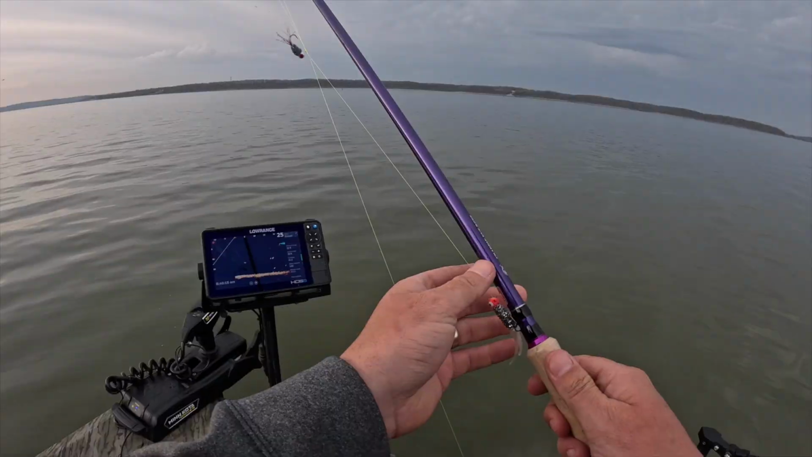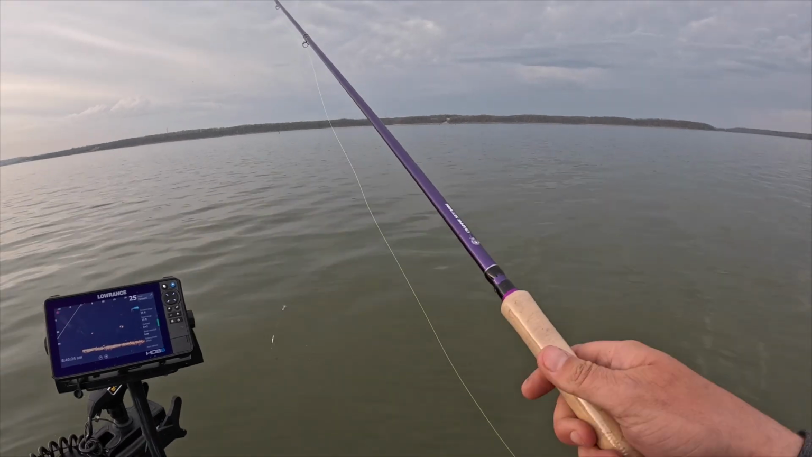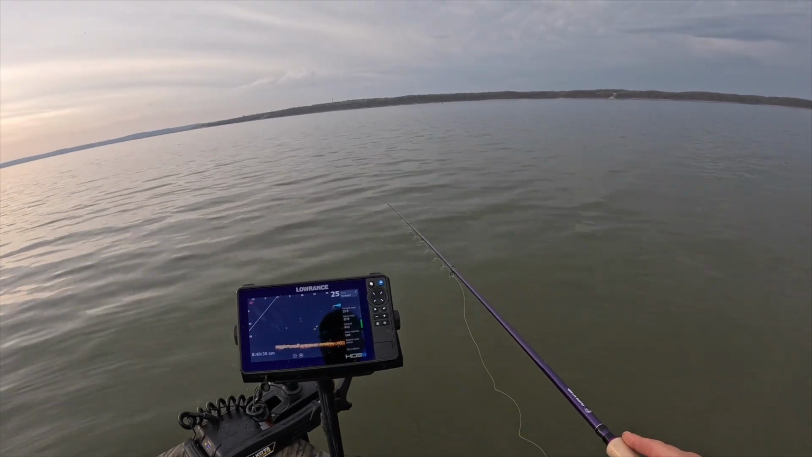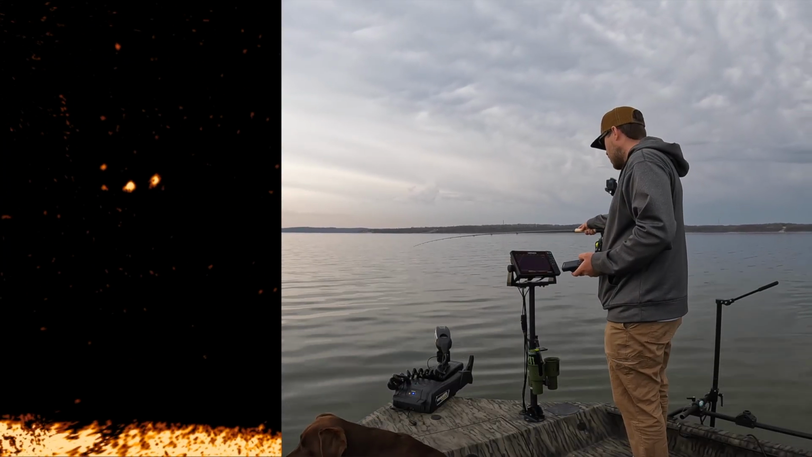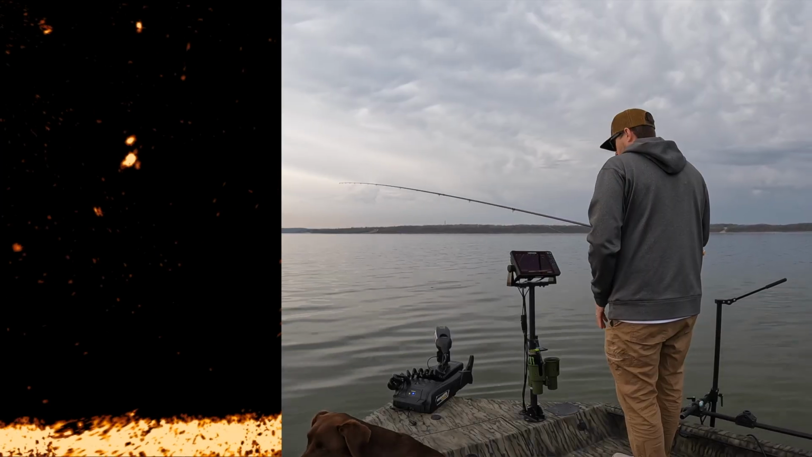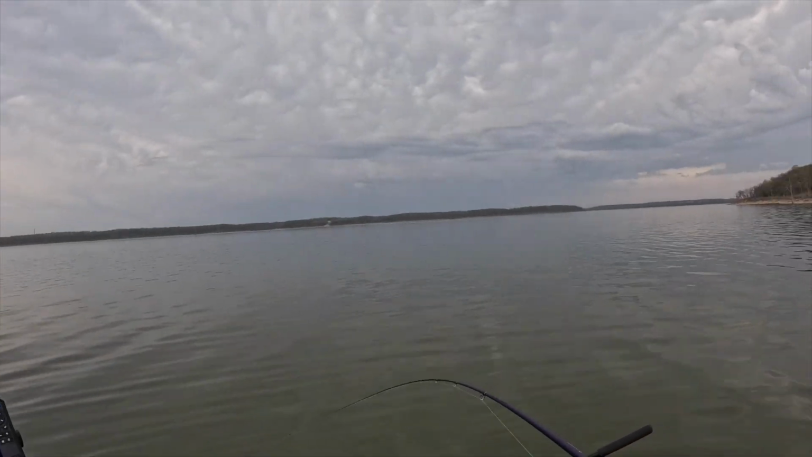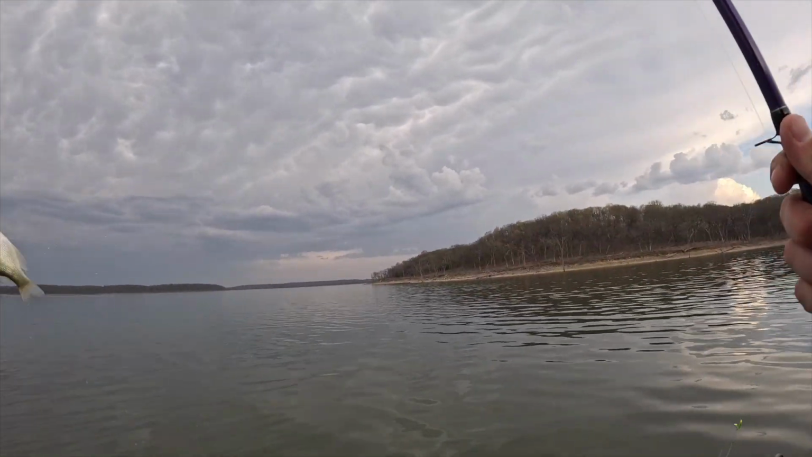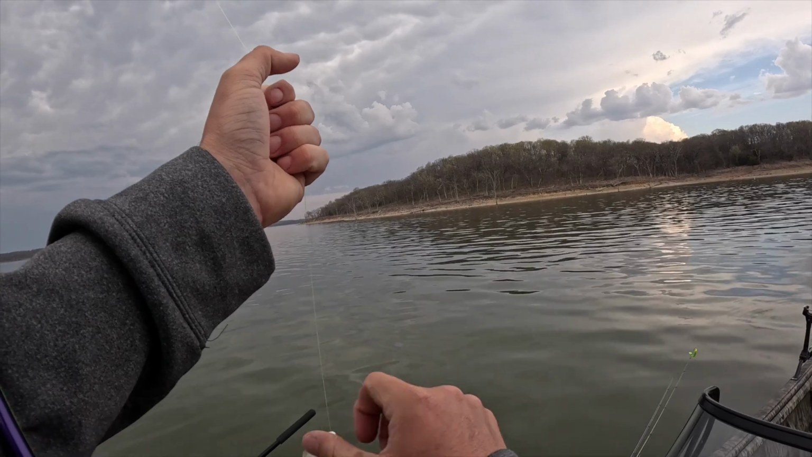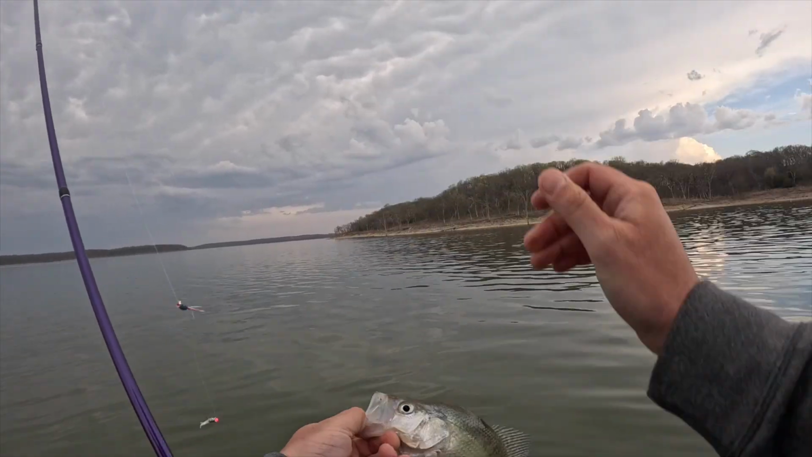I haven't caught a fish on this one yet. Got just some natural colors on there. Hard to beat. Got a hair jig and a hand tie, or a hair jig and a plastic. Got him. He wanted that hand tie. We've got fish all over the place out here.